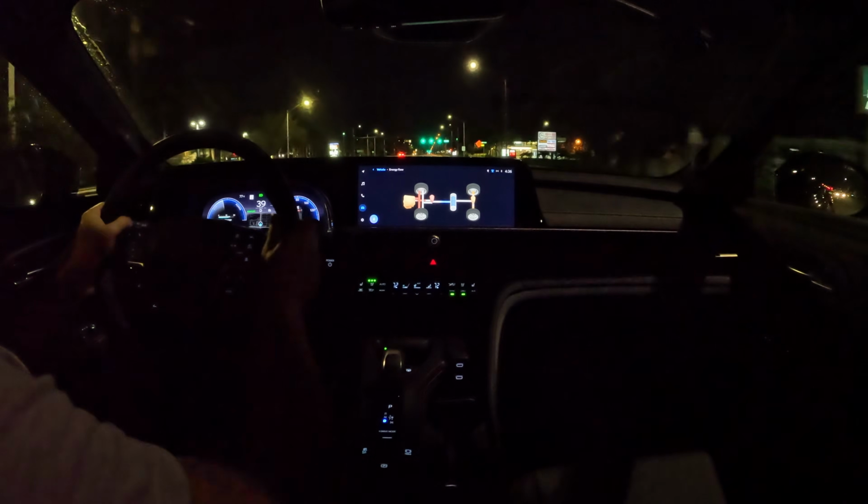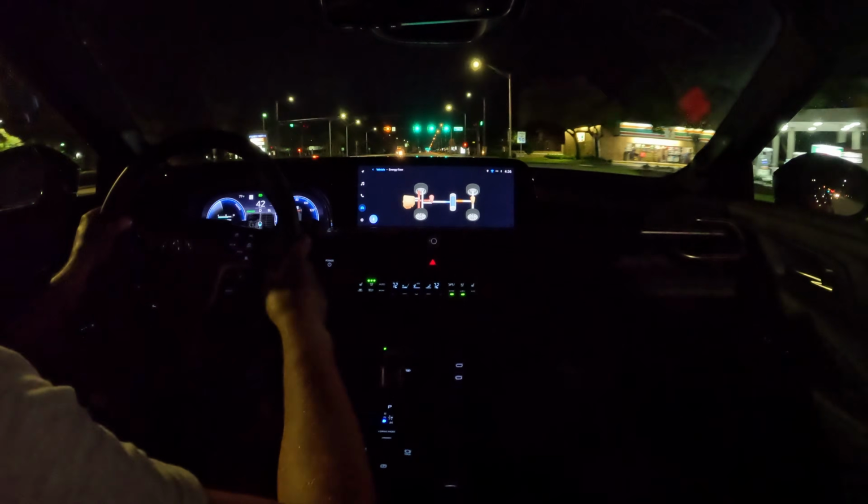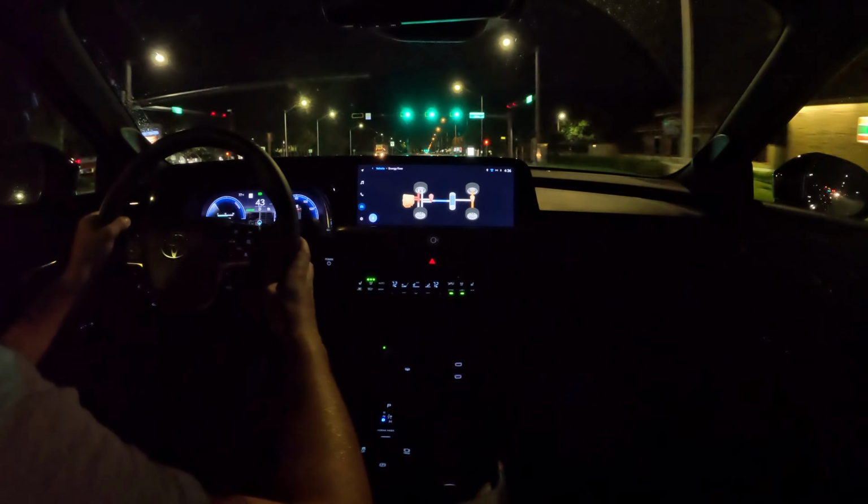It's been fun driving you at night. The ride quality is so good in here, it's going to put me to sleep. So anyways, gotta get back home before I nod off.